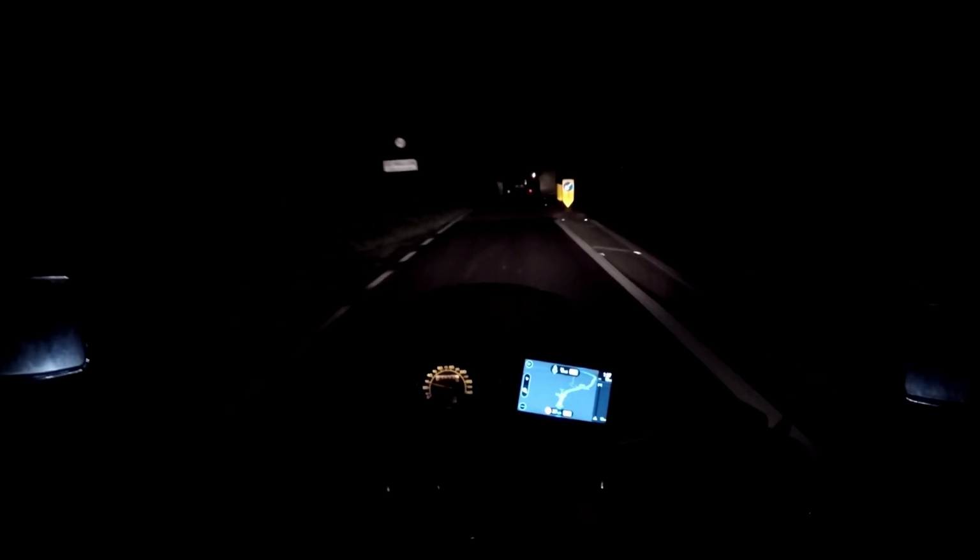The LED headlights do spoil it a bit. I'm getting twin mirrors full of LEDs right now, but it's okay.